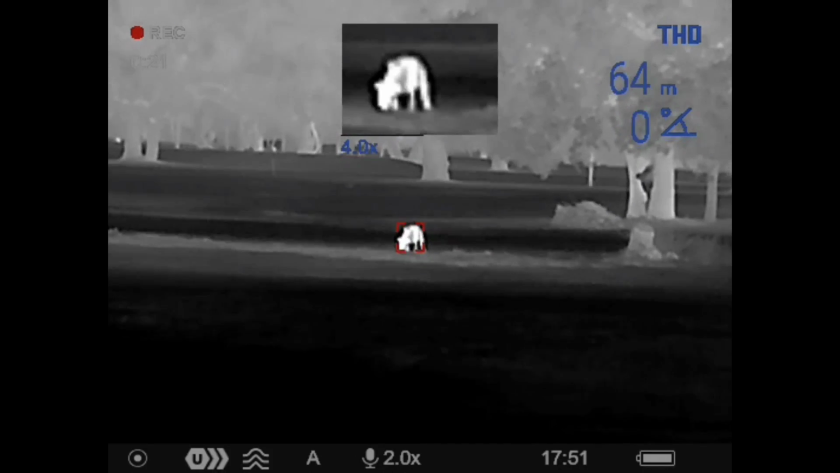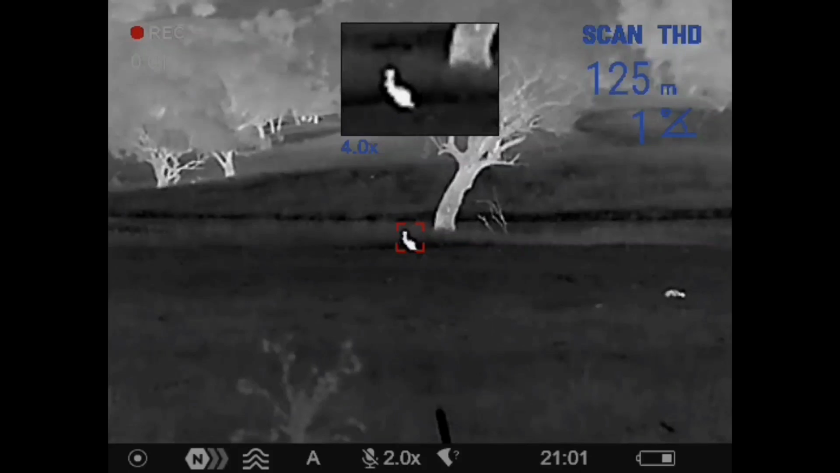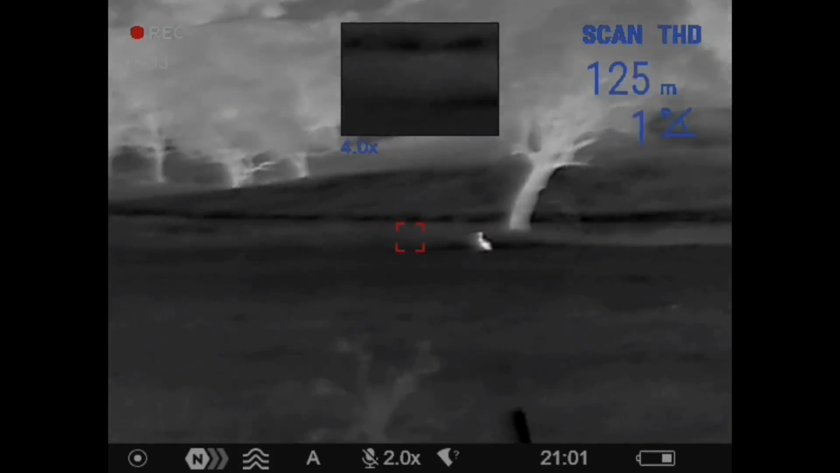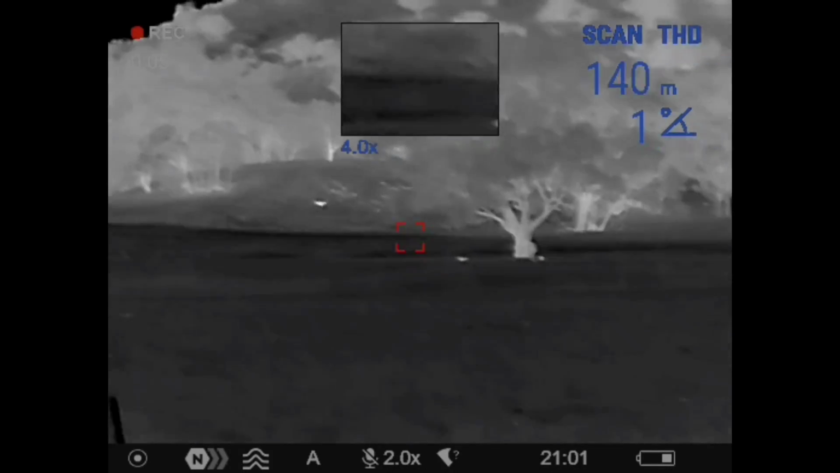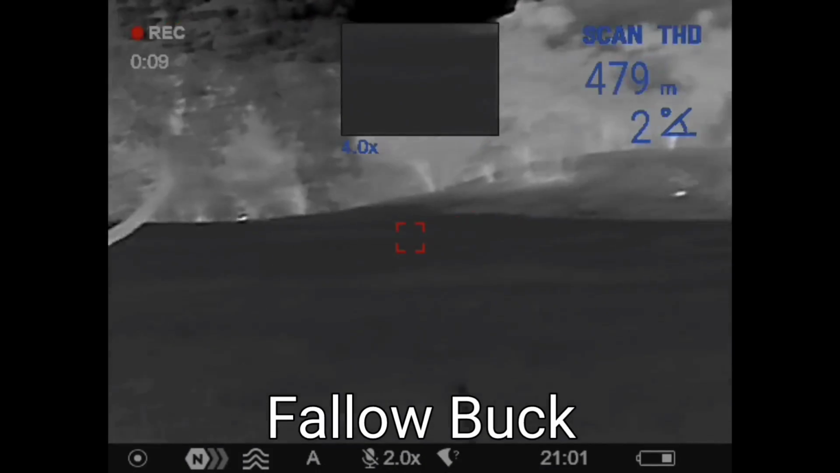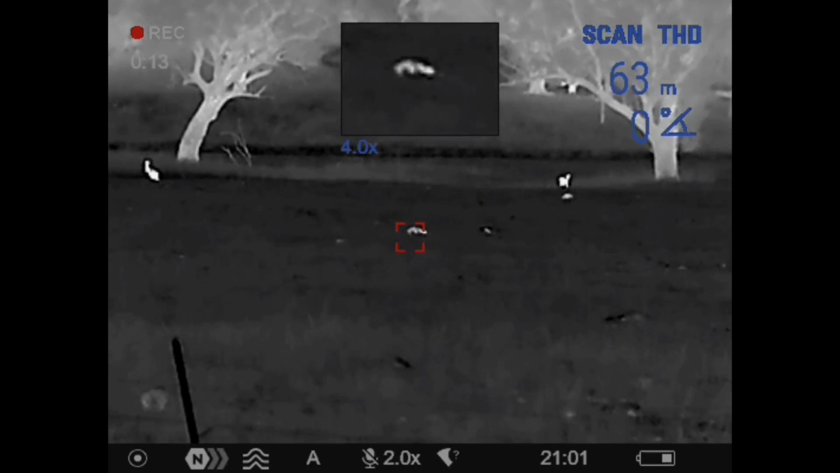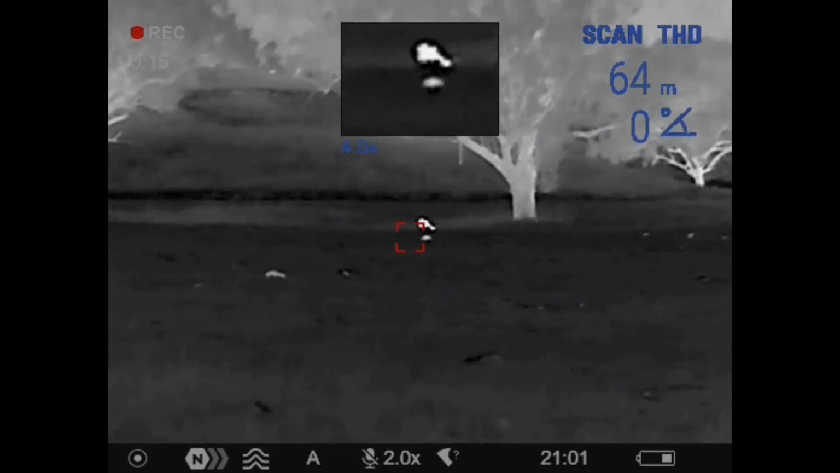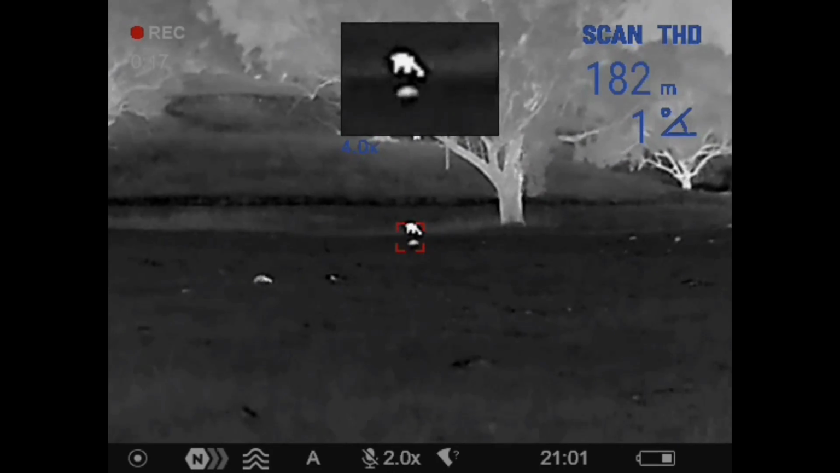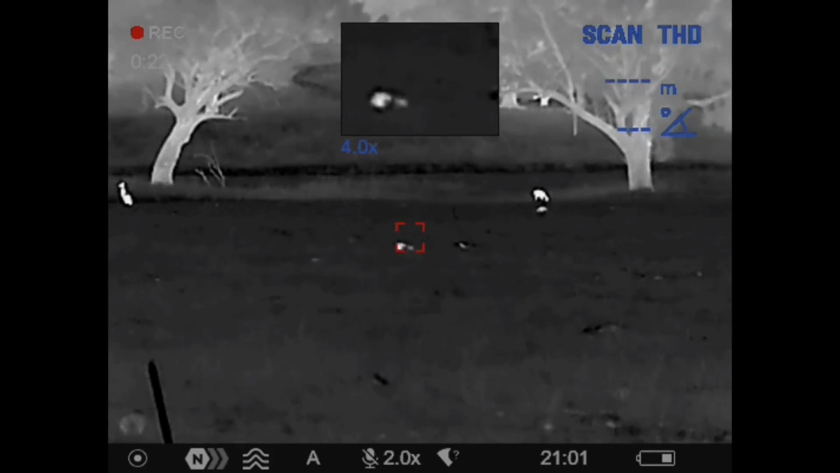The LRF is simple to use, with a button pressed to activate. Aim the little box at what you want to range, then press the button a second time. Simple. It also has a constant scan mode, but you need to hold the LRF button to enter that as a second step after activation. When the LRF is in use, the little pip, that's picture in picture, at 2x digital magnification is displayed in the image. It's quite a compact little LRF too, which is great to see.